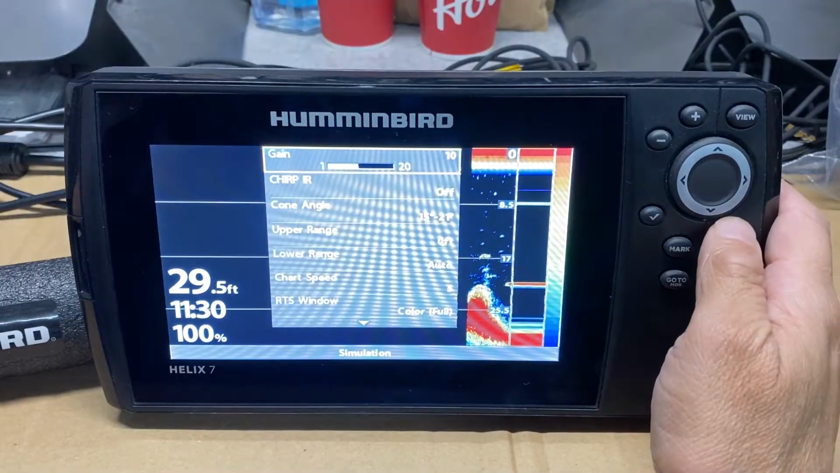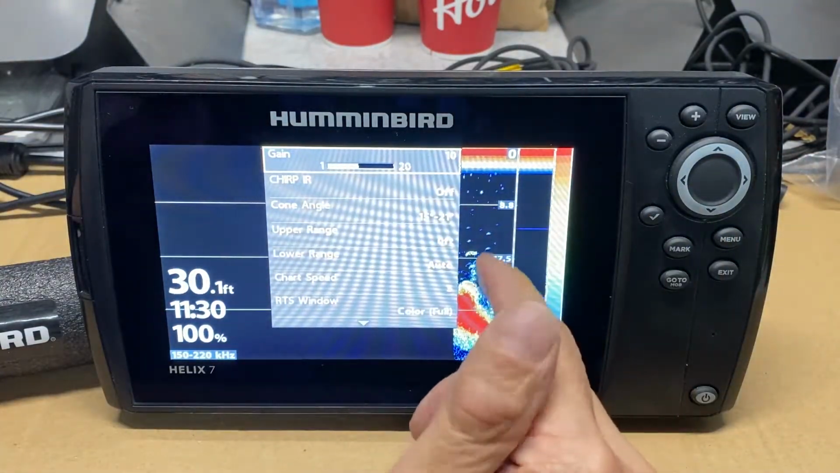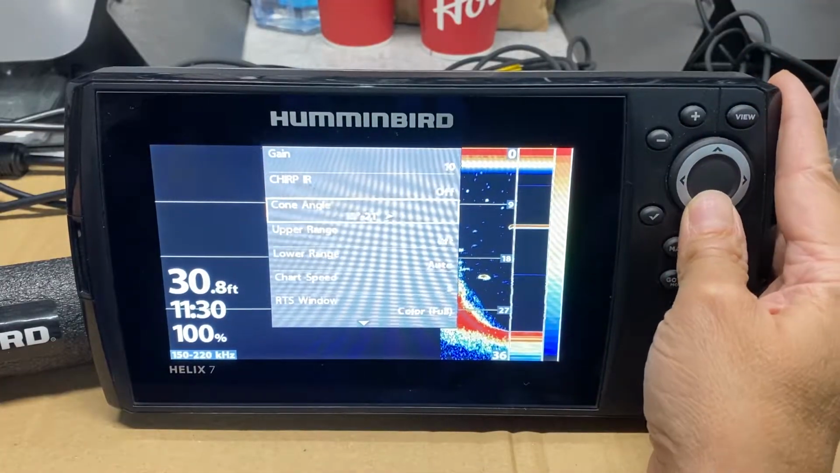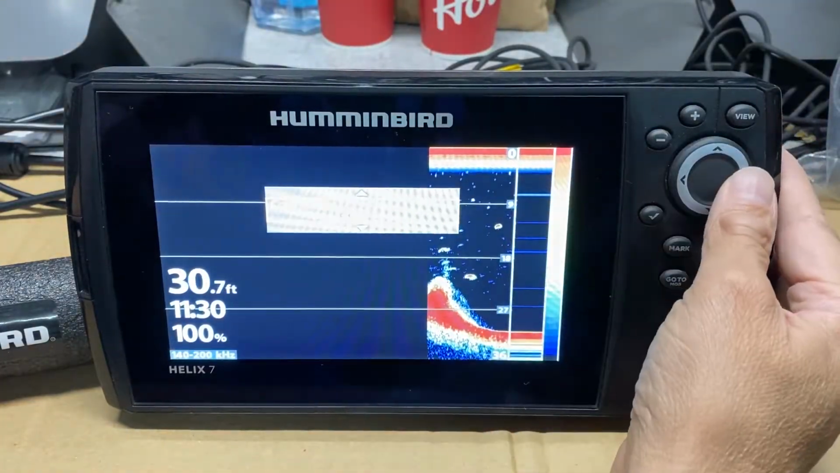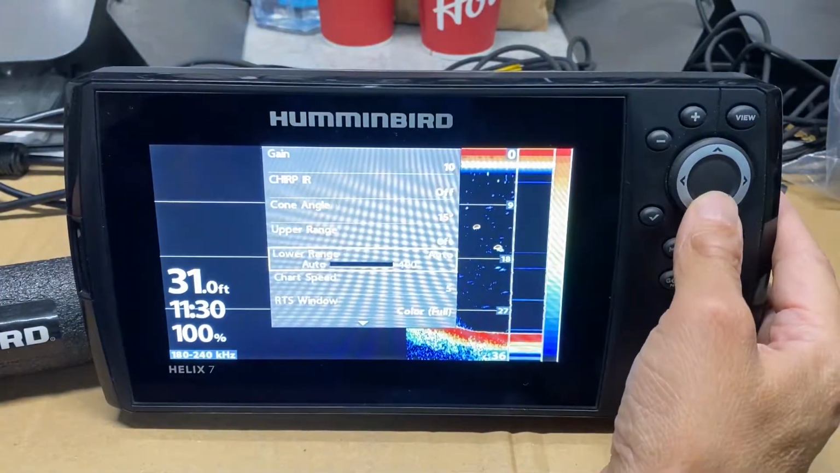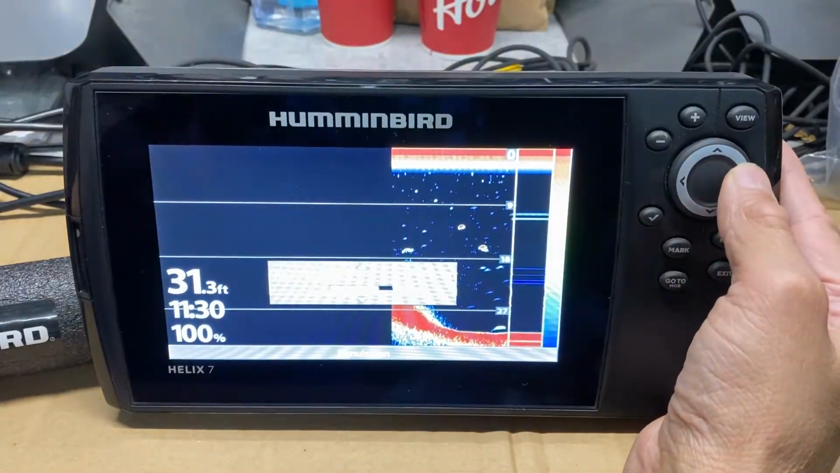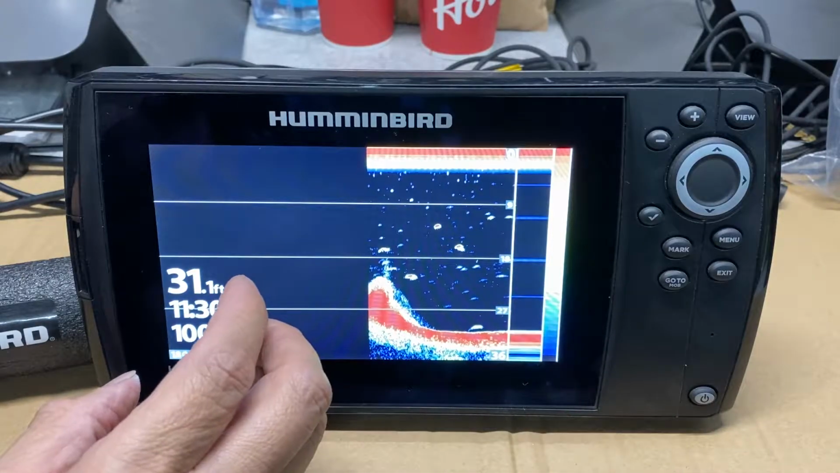Hit the menu button. Your gain is your sensitivity. If you increase or decrease it, you'll have a great time of seeing your jig. So cone angle right now is set 15 to 21, 21 only, 15 only. So we're going to run the tight cone angle. Lower range is always on auto. We want to increase the chart speed to about 9 on Humminbird Talk, because that way it prints the information